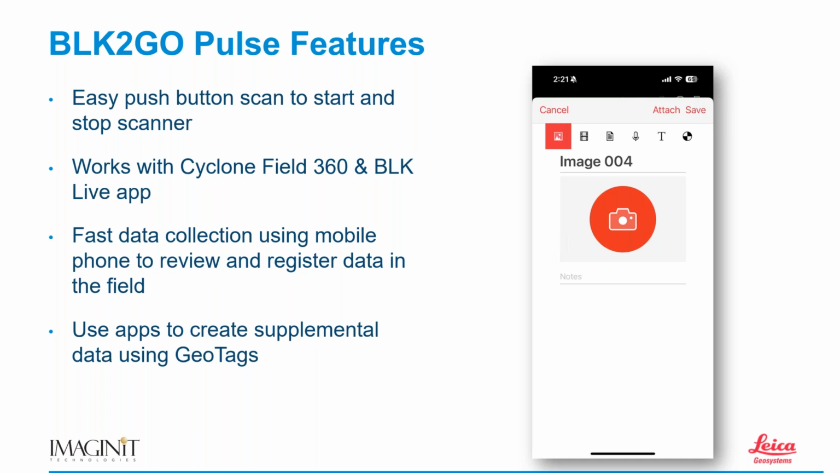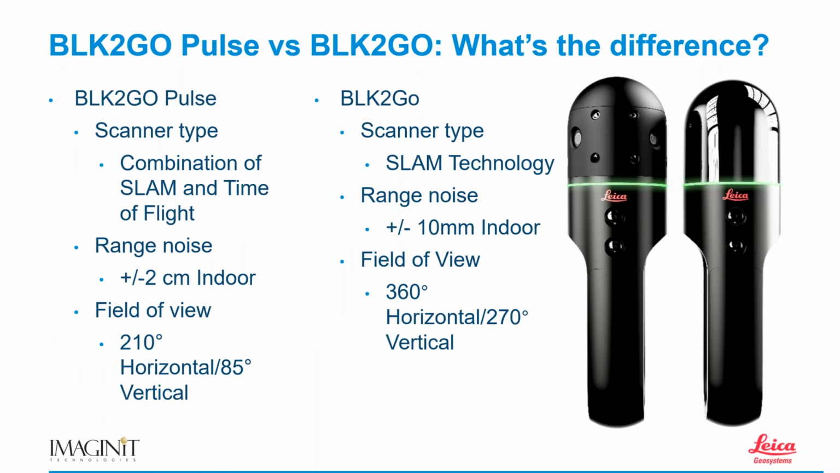Okay. So let's then move on and talk a little bit about the BLK2GO Pulse versus the BLK2GO. What the heck's the difference? And you're looking right now, of course, at a lot of technical specifications here. We got the scanner type where the Pulse is a combination of SLAM technology and time of flight, where the BLK2GO is simply SLAM technology.